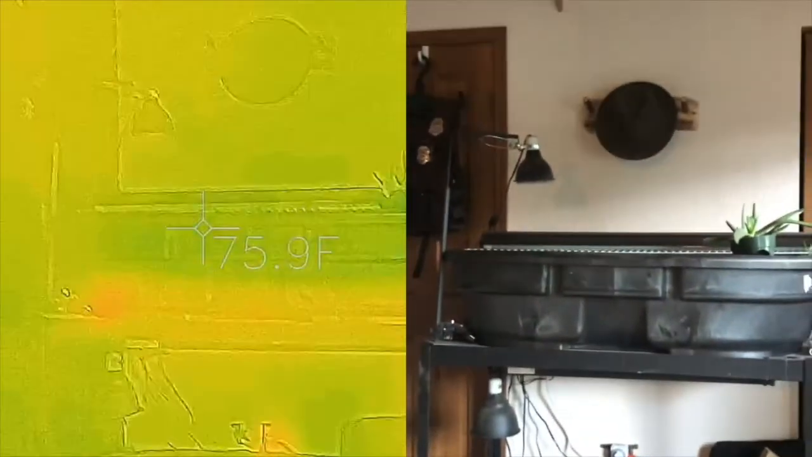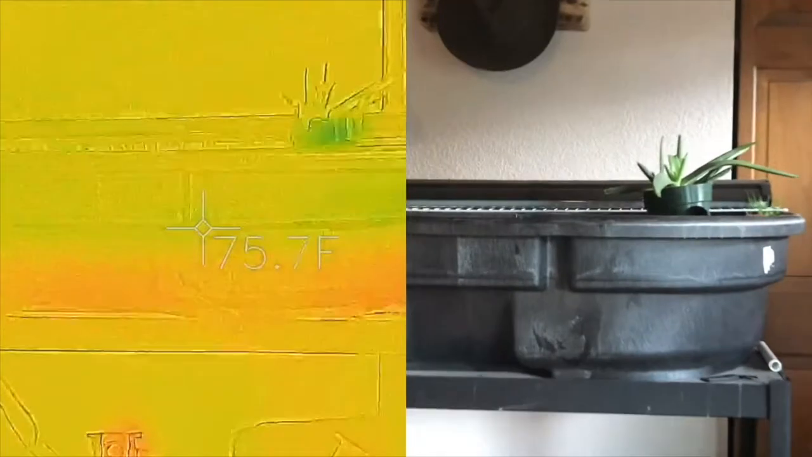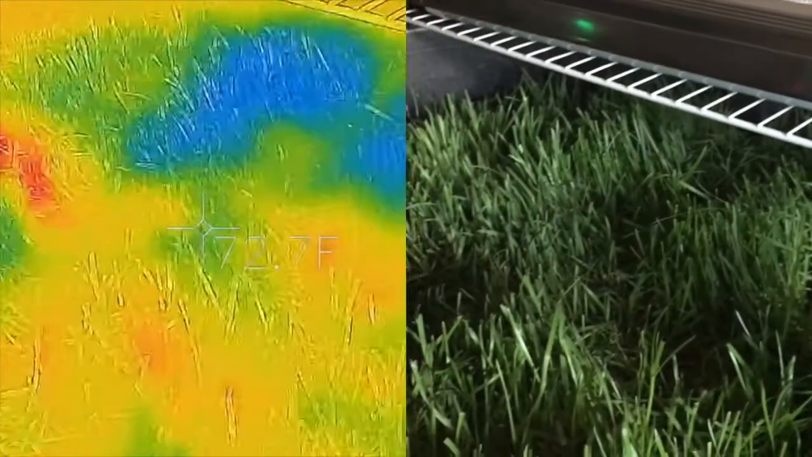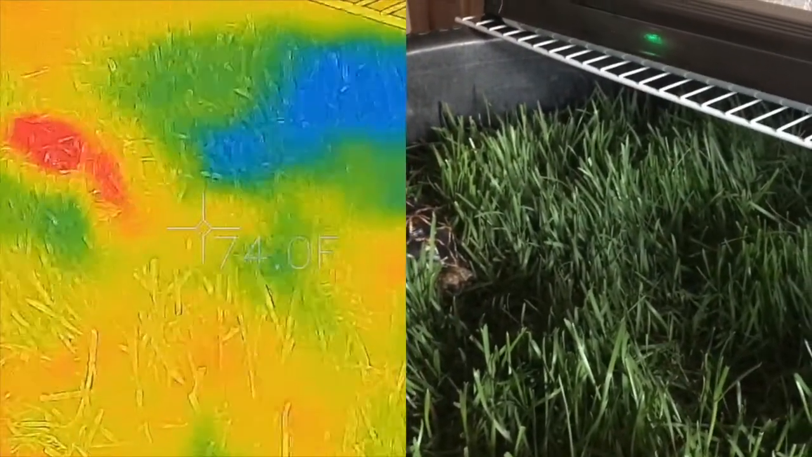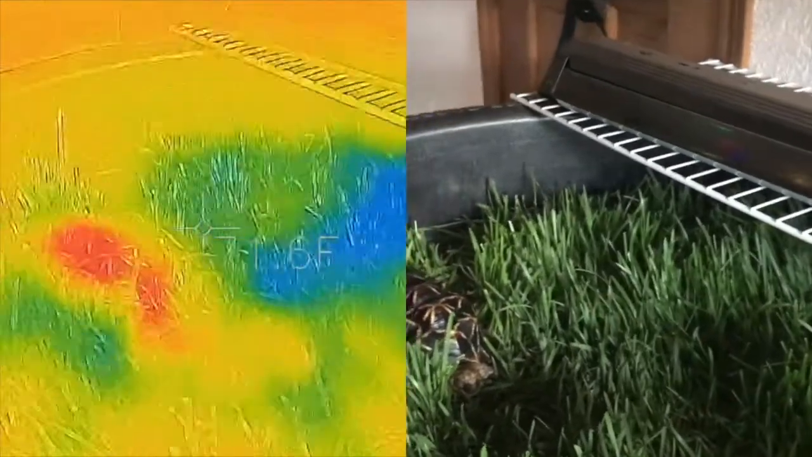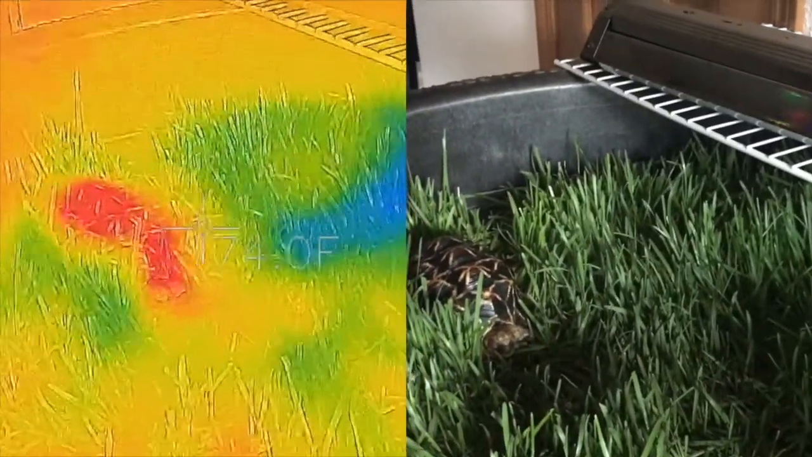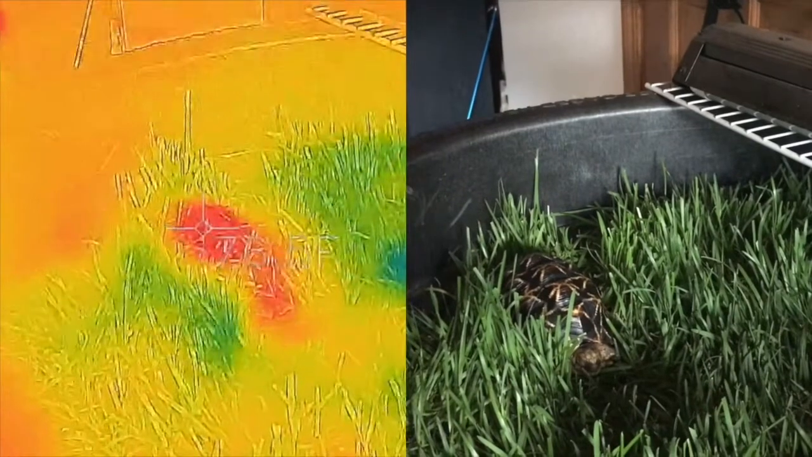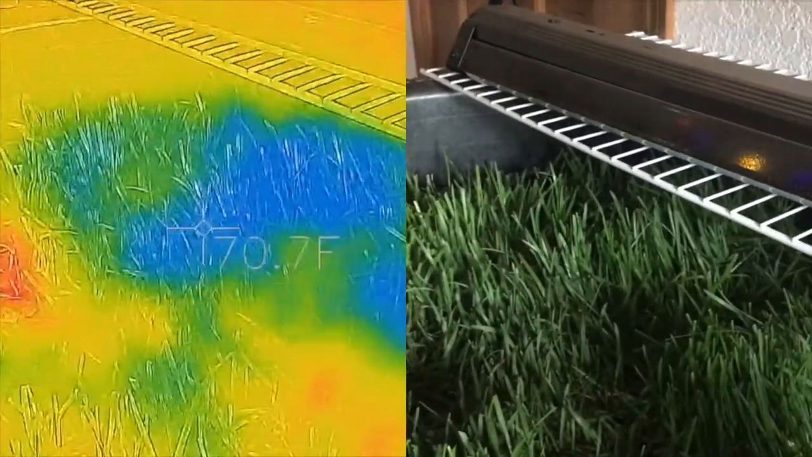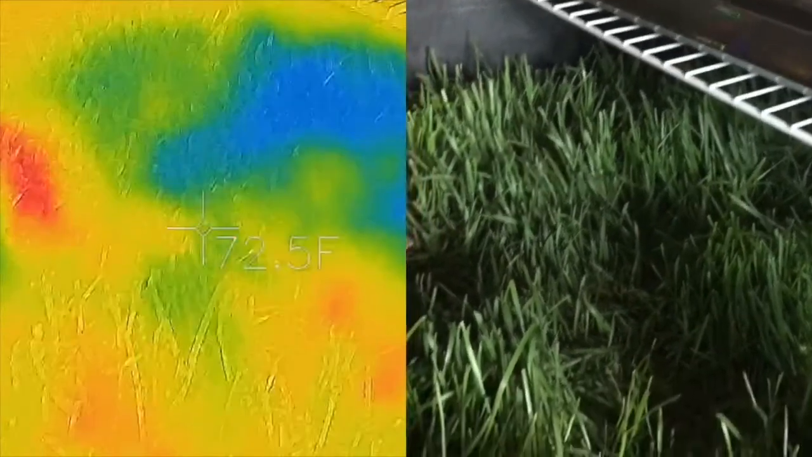Alright, and now we'll move over here to see Mara. Mara has stayed out for the night, and you can see that she in herself, something that I've learned, retains a significant amount of heat. Her body temperature is in the upper 70s. Meanwhile, everything around her is still in the low 70s.